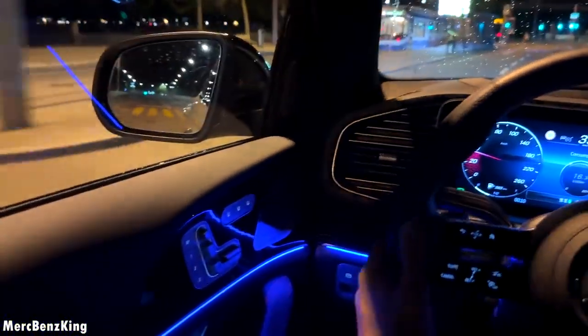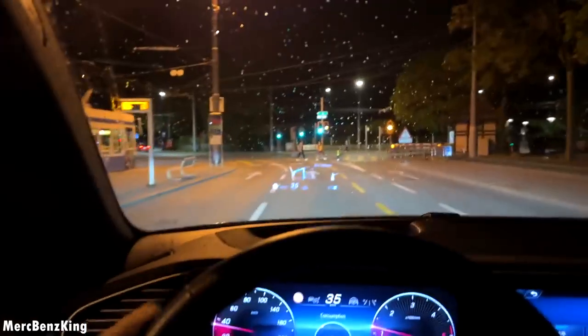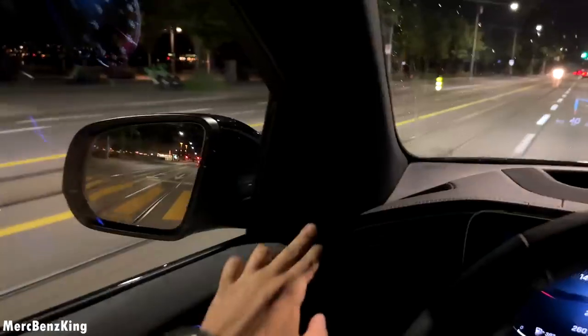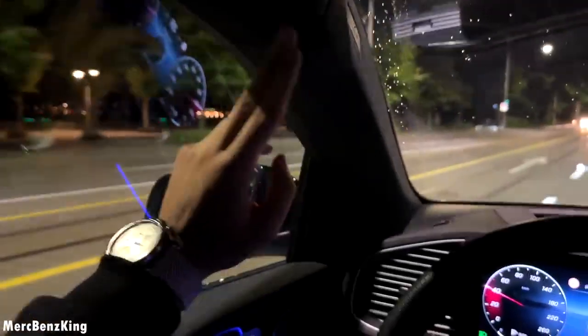I already mentioned it is 6 centimeters shorter in wheelbase compared to the regular SUV, and this makes it a little bit sportier in curves, more agile. You can also go for the high-end Burmester surround sound system, then you will have a Burmester speaker on the side with light also on the ceiling.